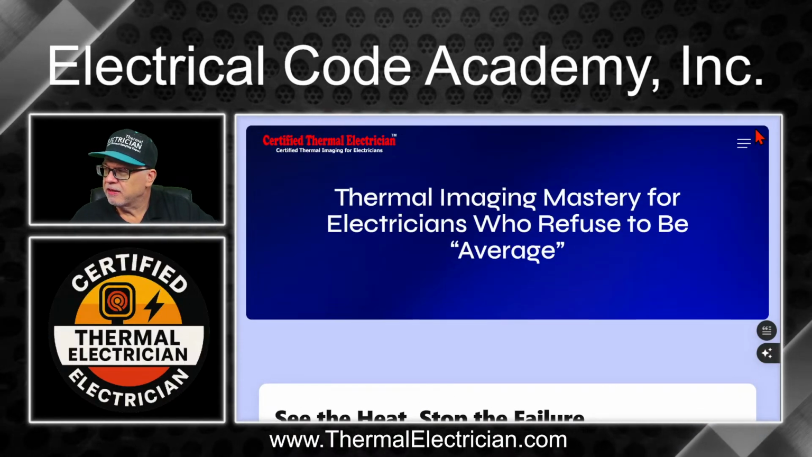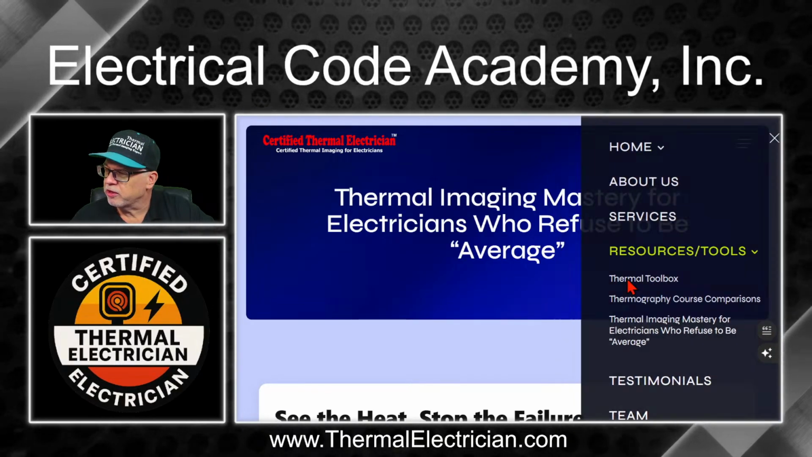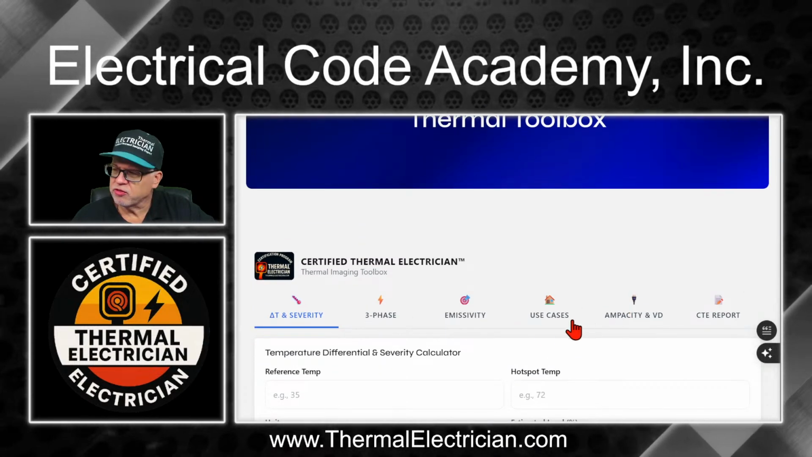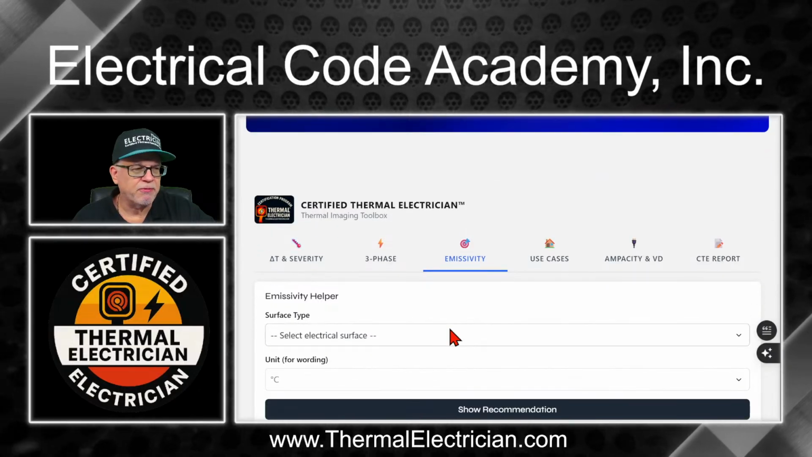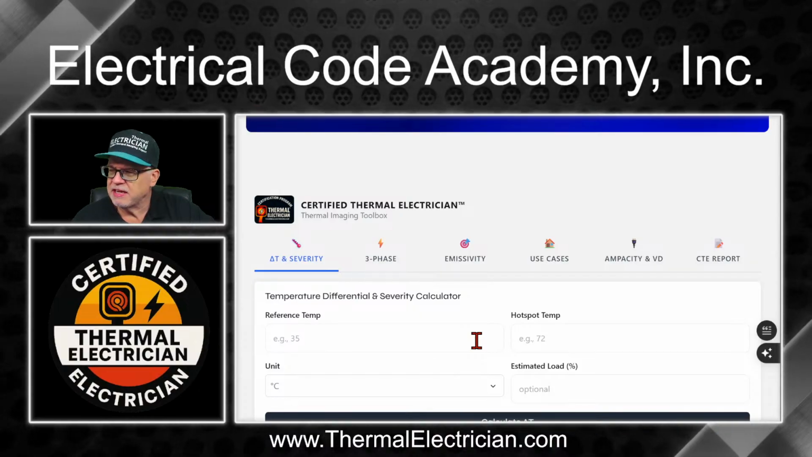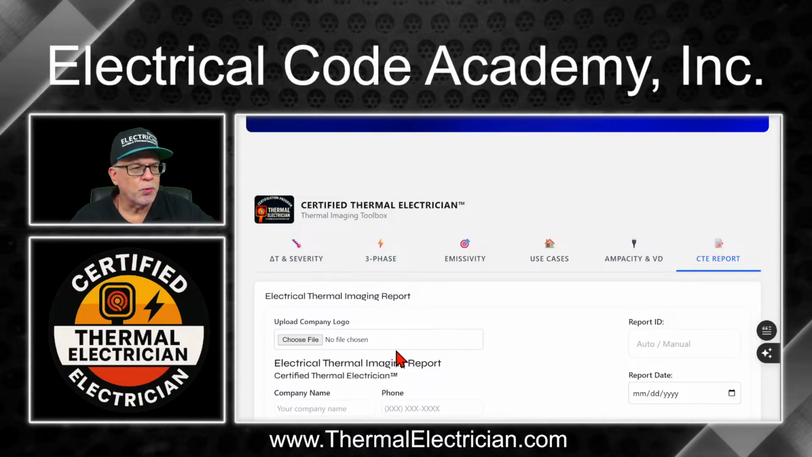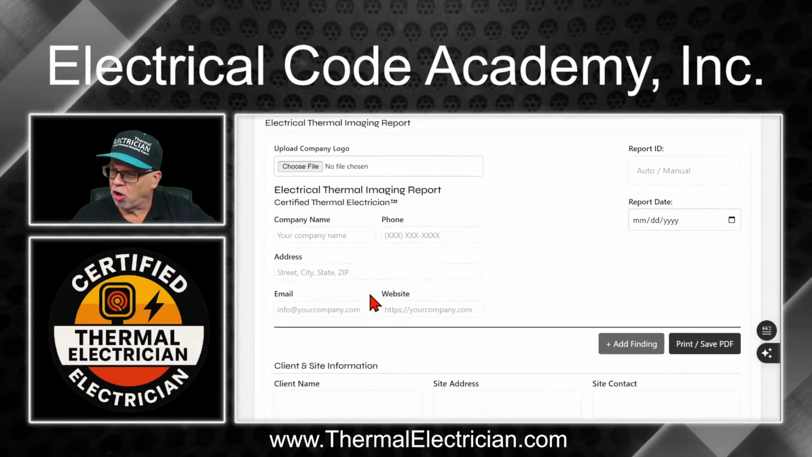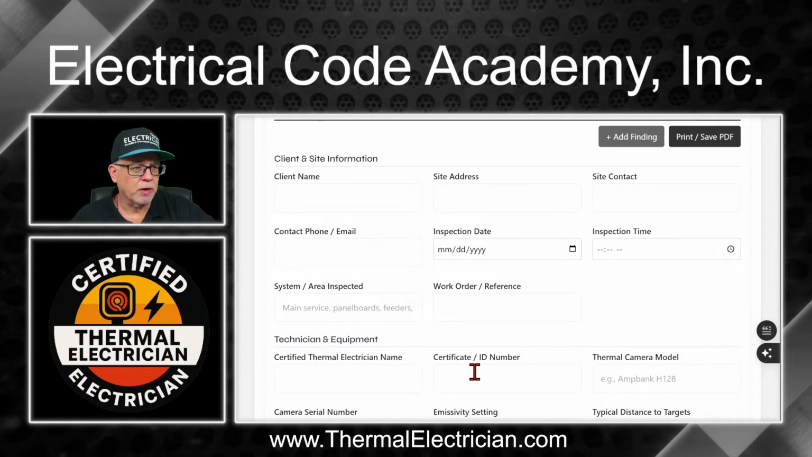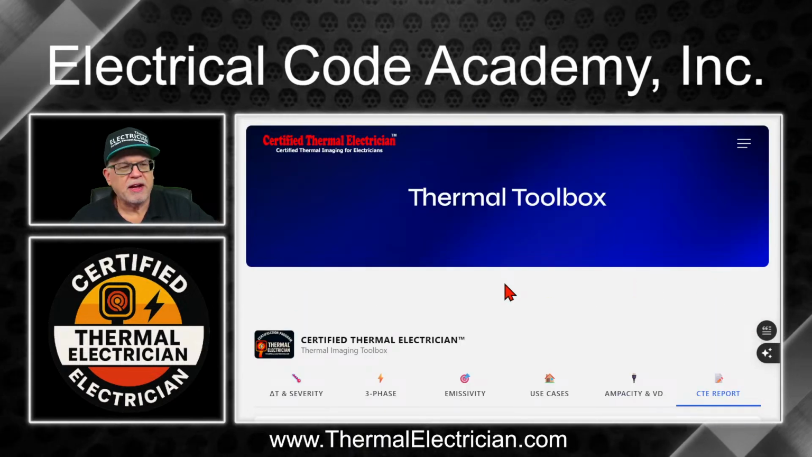I'll also show you here that you'll click this little thing and you'll see that there's a bunch of resources on here. One of the best resources we have for you is this toolbox. This toolbox is going to help you when you're trying to select the right emissivity for your camera. If you're trying to find the peer review on the delta T for the temperature, that's all differential. That's all here. We even have reports where you can add your logo as well. Right here, you just upload your logo and you can print this and it'll only print the report. You can add as many findings as you want. Again, that's all included for the certified thermal electrician.